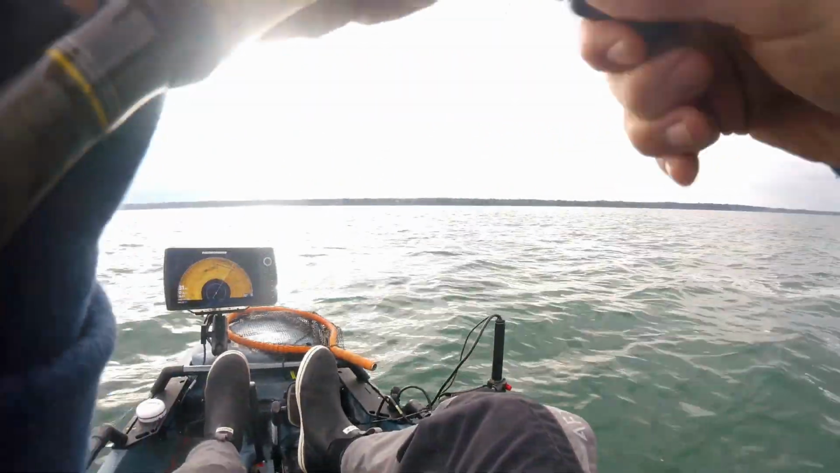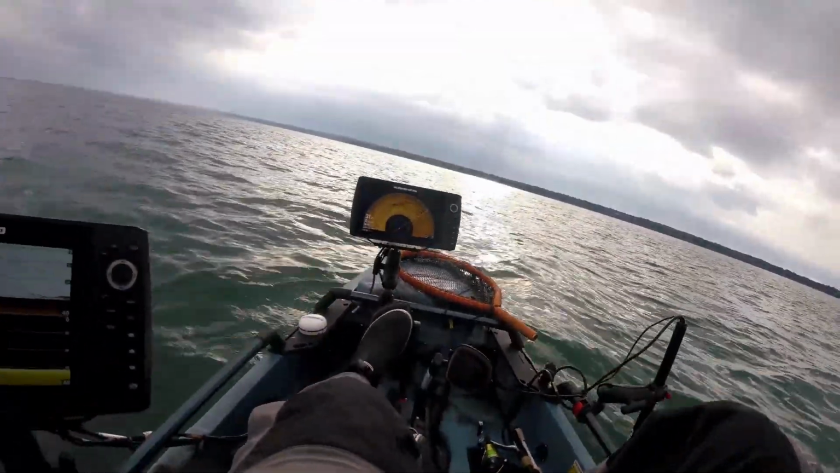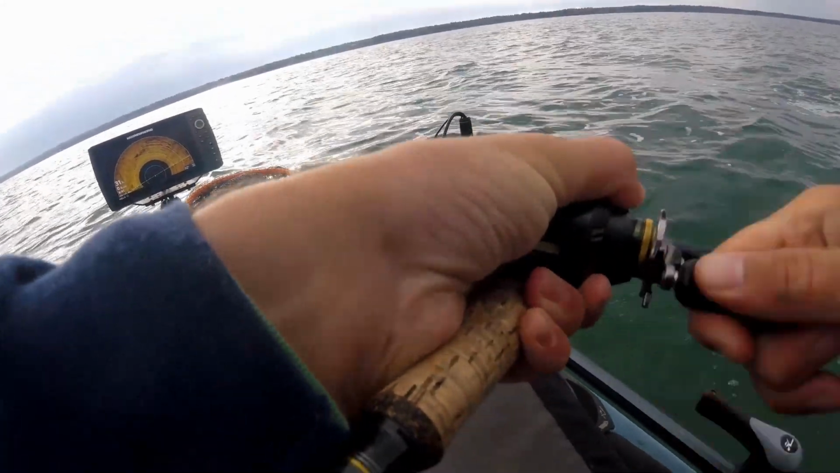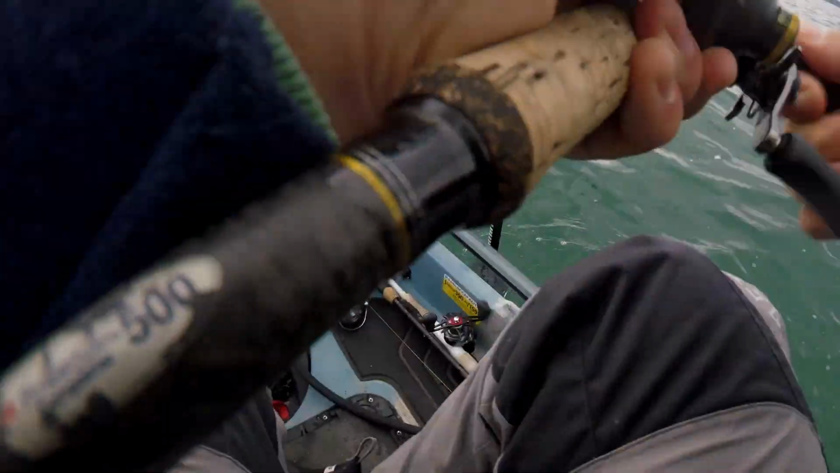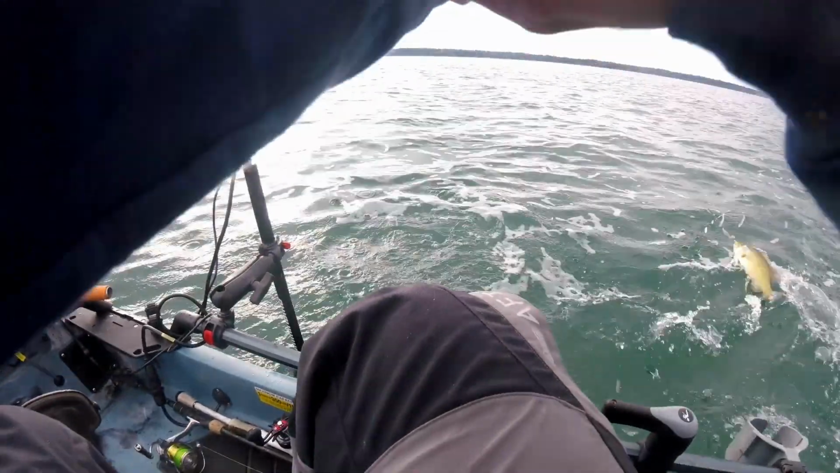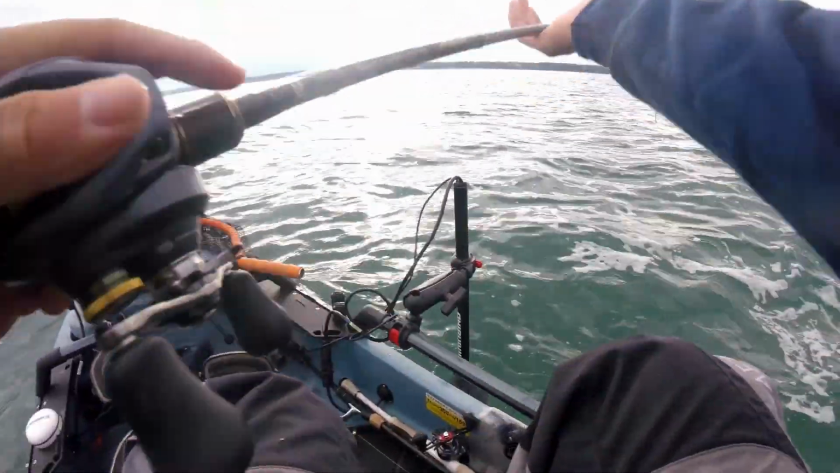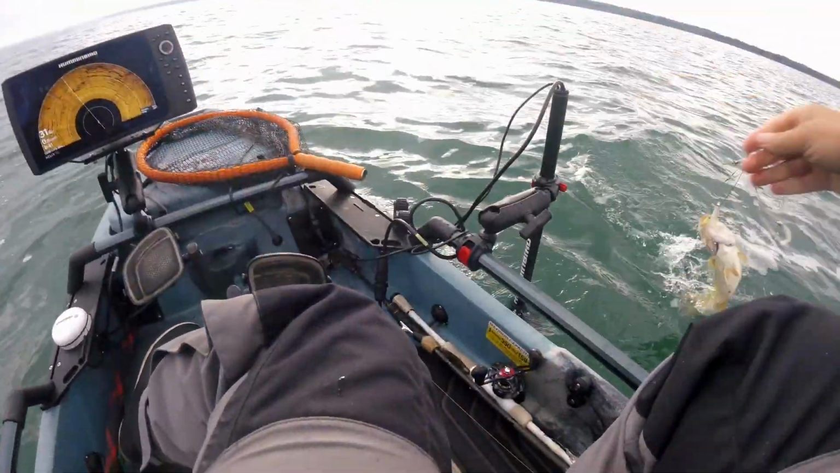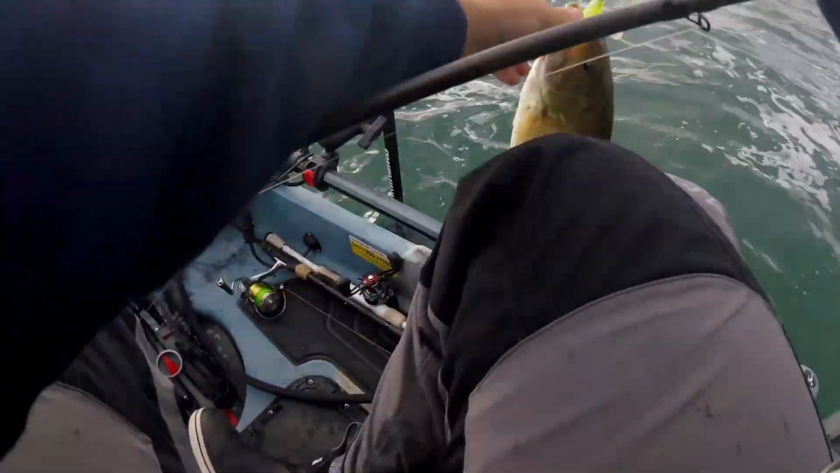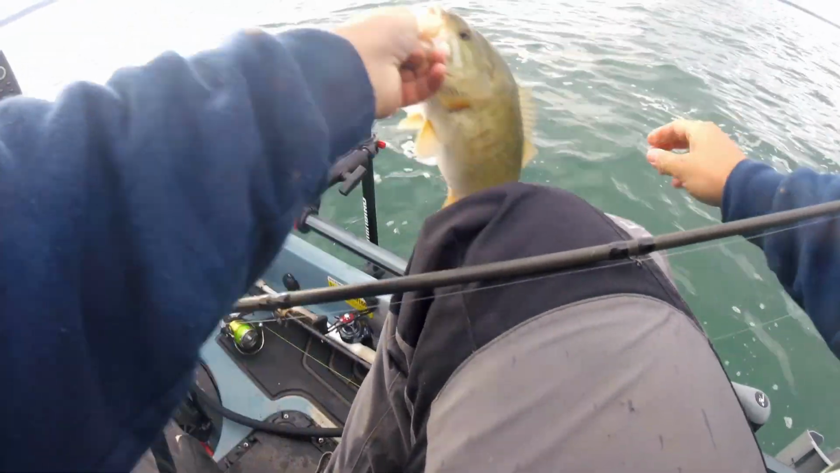Hopefully that can trigger some bites. That's a fish. That's a fish. They wanted the A-rig. That's for sure. That's a good sign.